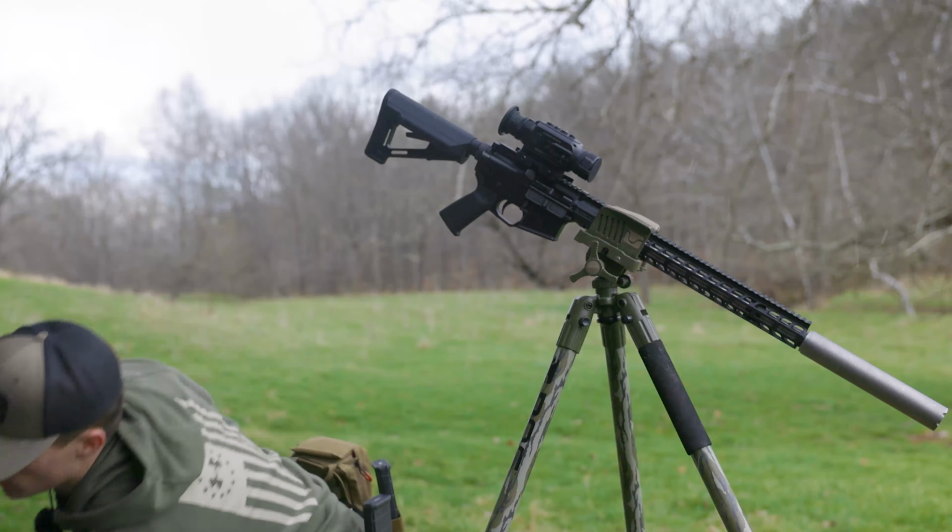And for $3,000 it should, so I didn't even talk about the price point. $3,000 is pretty expensive. Anybody looking to hunt, $3,000 is a lot of money, okay? So it is what it is. Thermals aren't easy to get into.